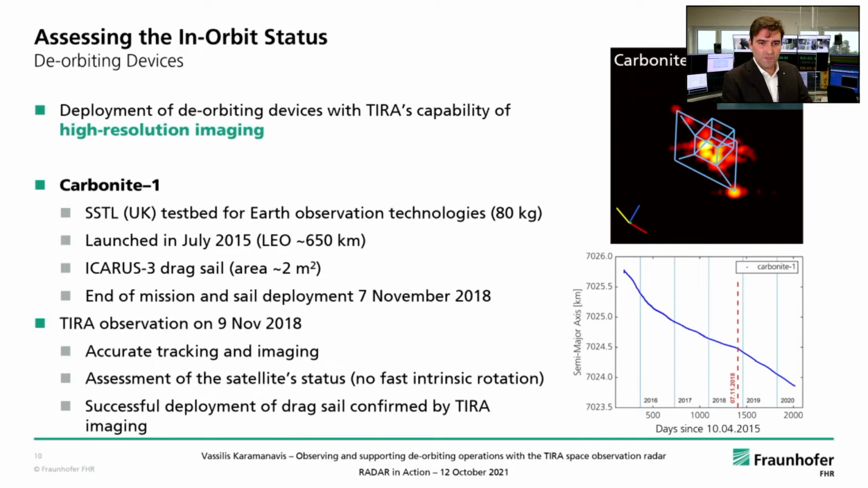It carries with it the Icarus III drag sail, which provides, when deployed, an increased drag area of about 2 square meters. The target of such devices is that they provide additional drag after the end of the mission, so that the satellite naturally decays and is destroyed after the interaction with the upper layers of the atmosphere.